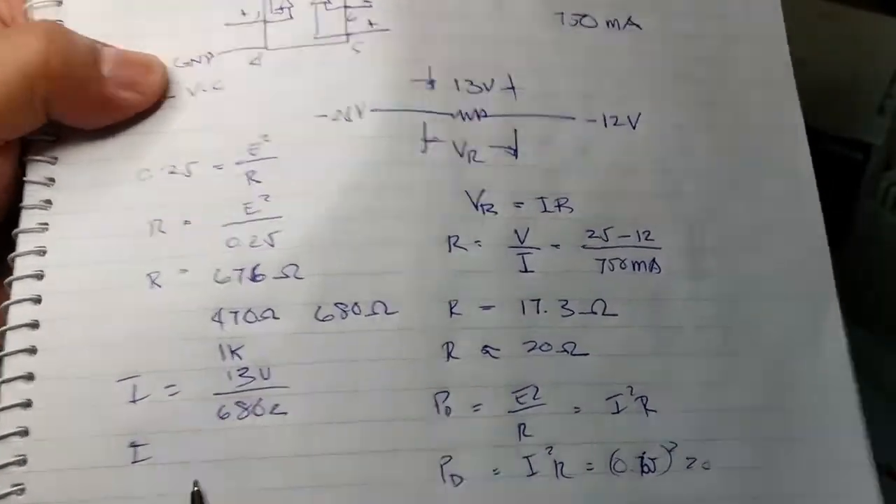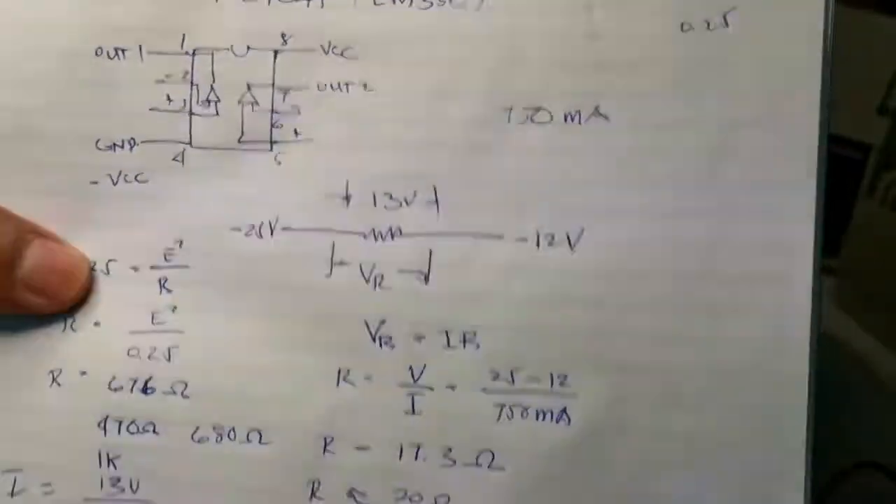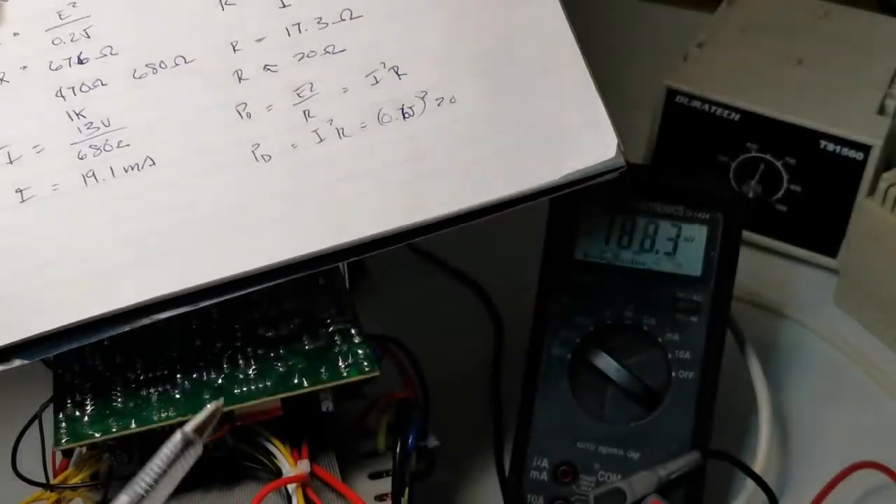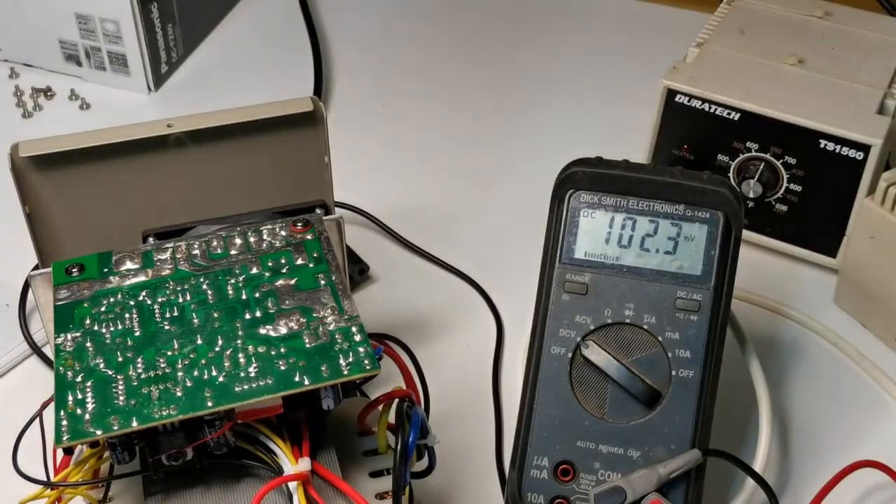So the current is only 19.1 milliamps. Oh, that's strange, because what I expect is 750 milliamps, but based on the calculation and the rating of the resistor it is only 19.1 milliamps. We'll replace this one with either 680 ohms or 1K. We'll find out.